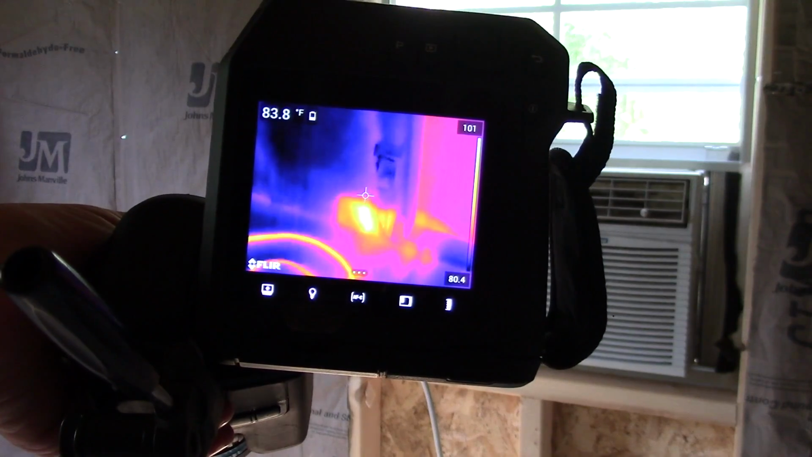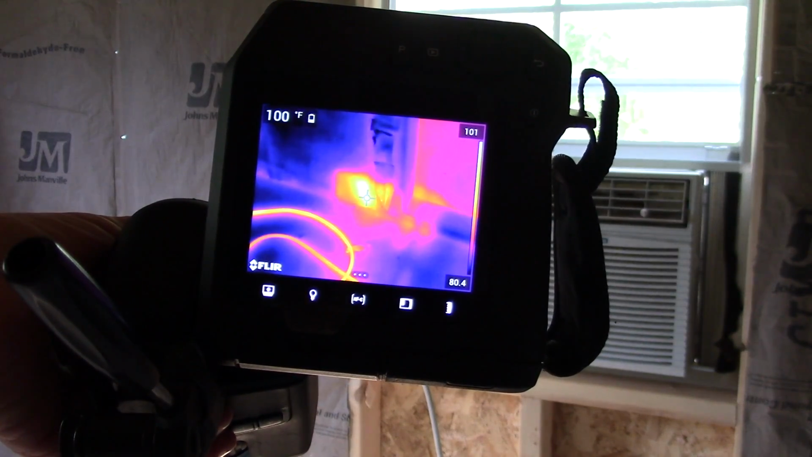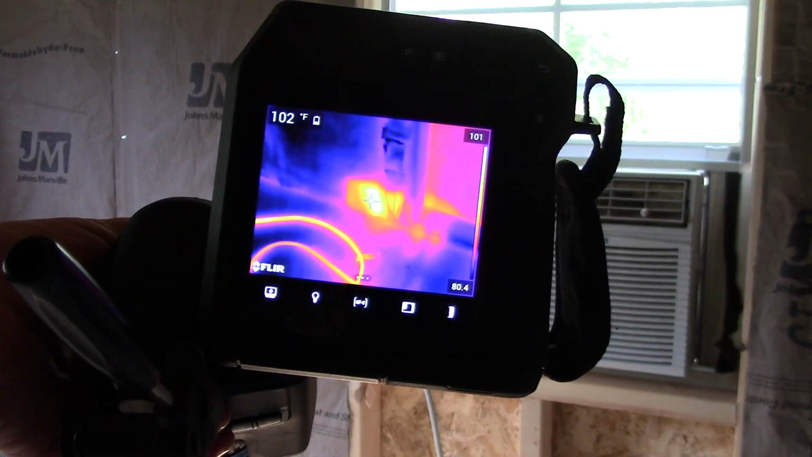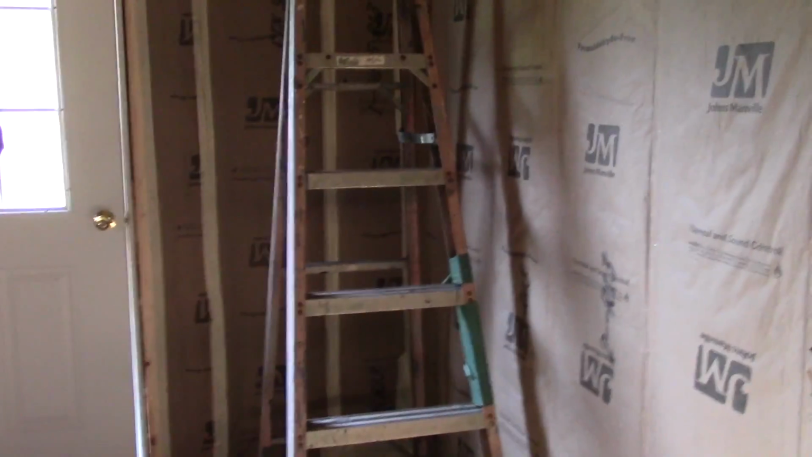And that right there is a warm spot. You can see we're getting reflected light from the window behind us. We're at 102 degrees. This is reflected light though, so it's not actually a true temperature.